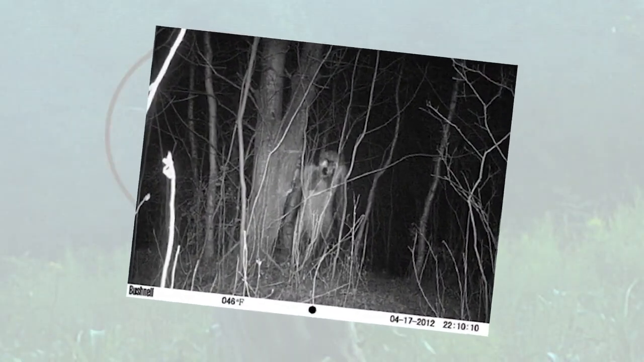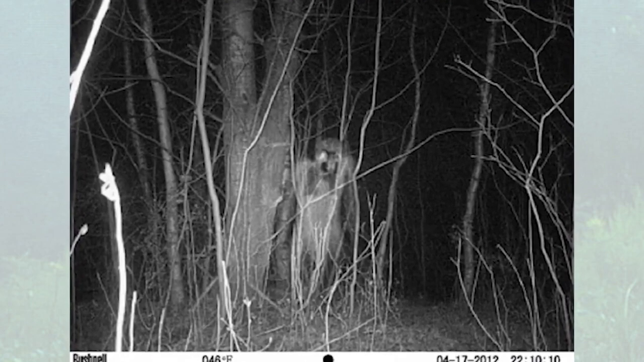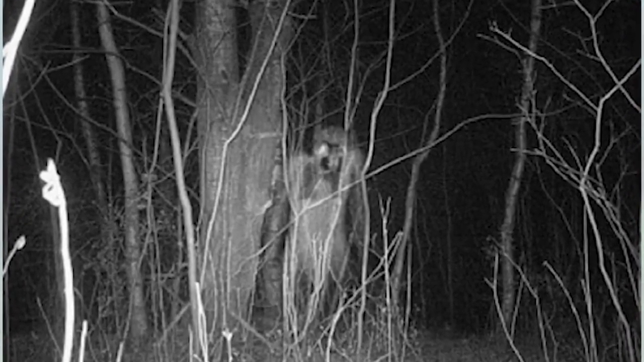Witnesses have described the spirit as appearing in this picture as a sort of transparent floating skeleton. Whether you believe in ghosts or not, that picture is enough to make anyone lose a few hours of sleep tonight. Chapter: Little Girl Lost.